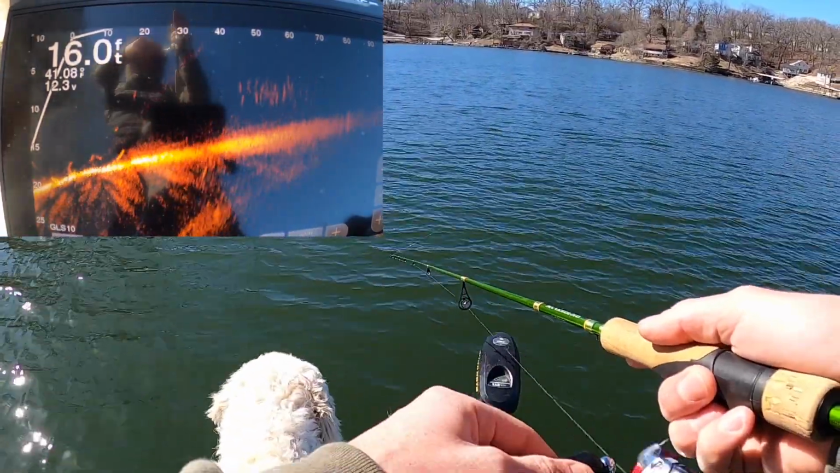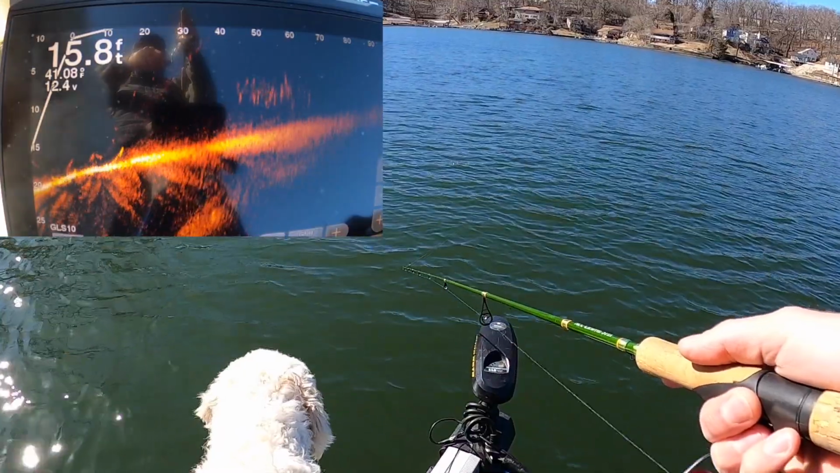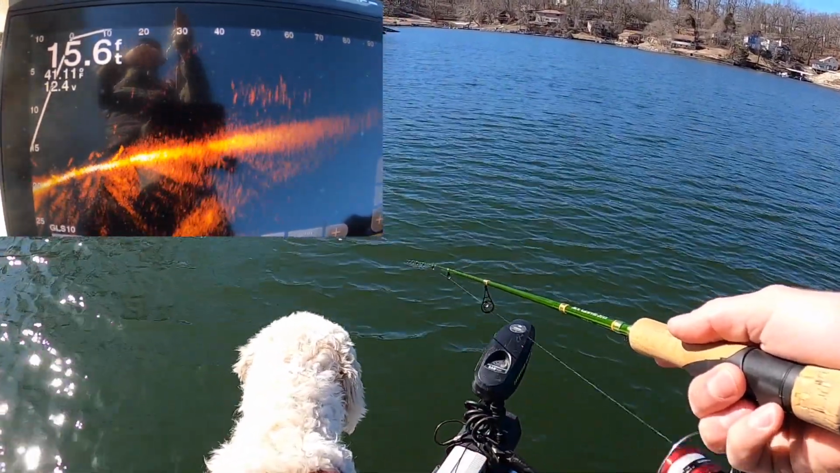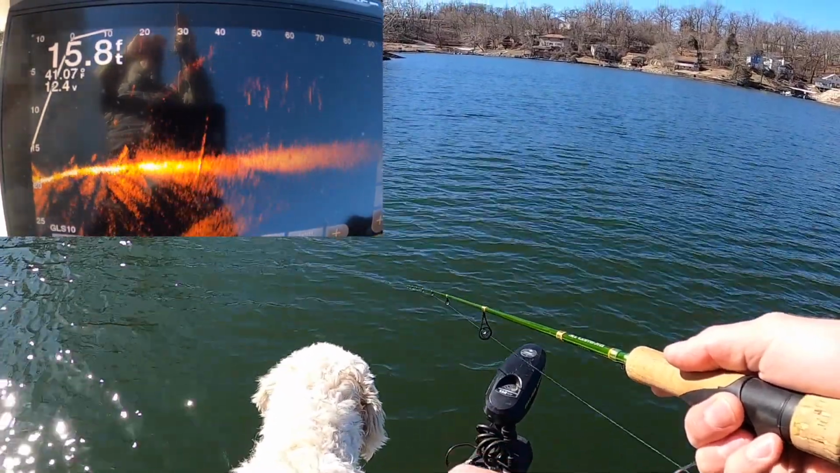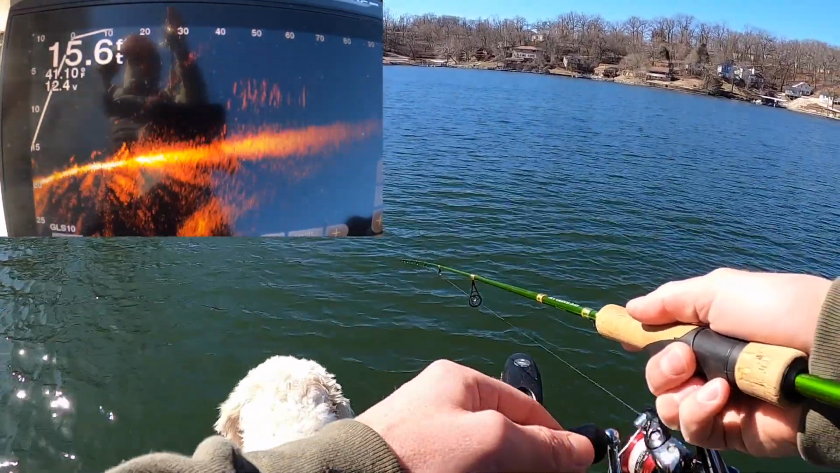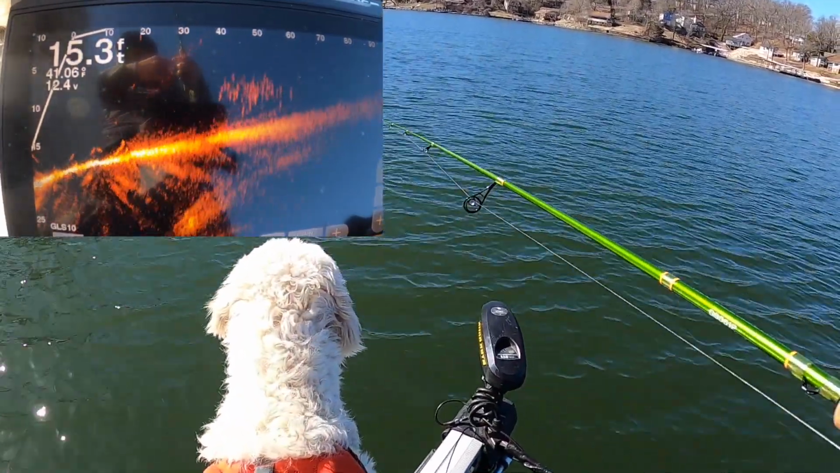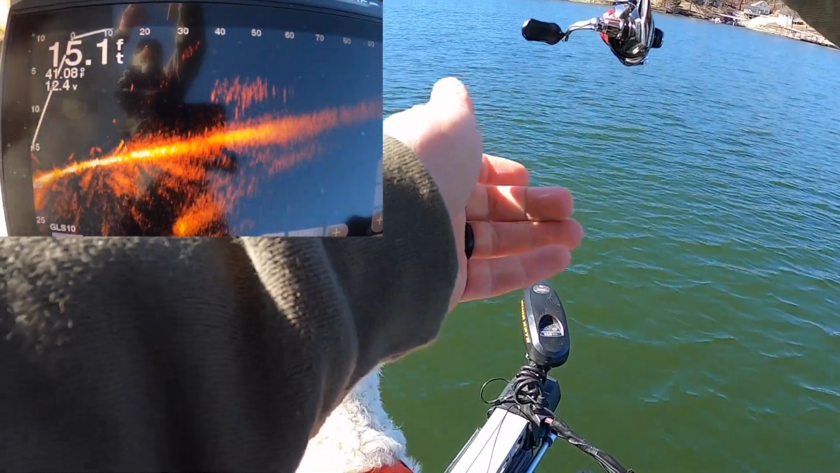This time of the year too, when the water's in the low 40s, you're not going to feel a big old thump usually. It's just going to be a little soft weight to it, or it's actually going to go weightless sometimes because they'll grab it and they'll swim towards you. They're not bumping it like springtime where you're going to feel it in the end of your rod. You're just going to feel a slight change.